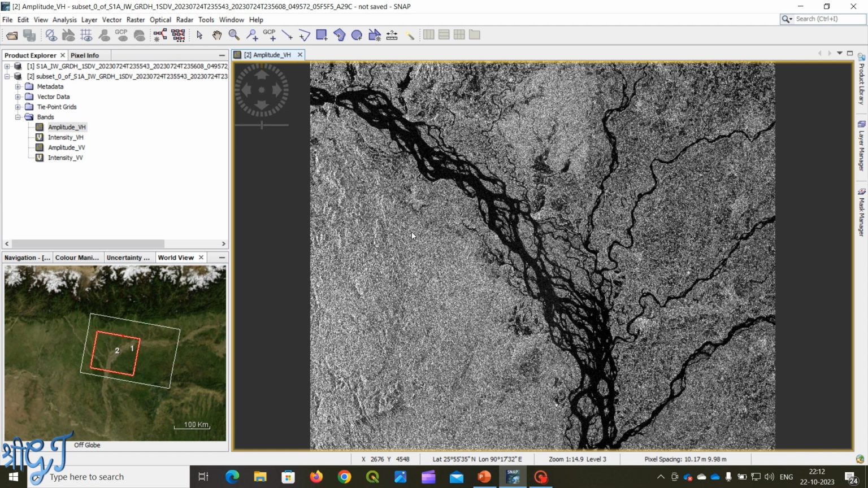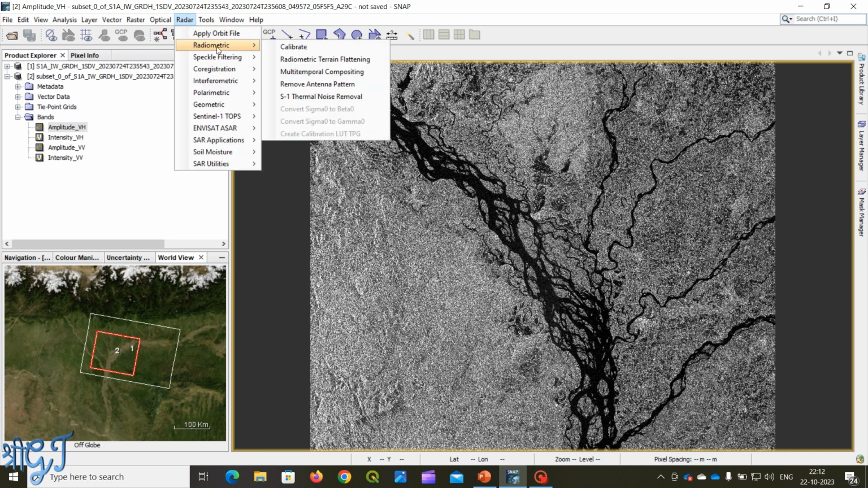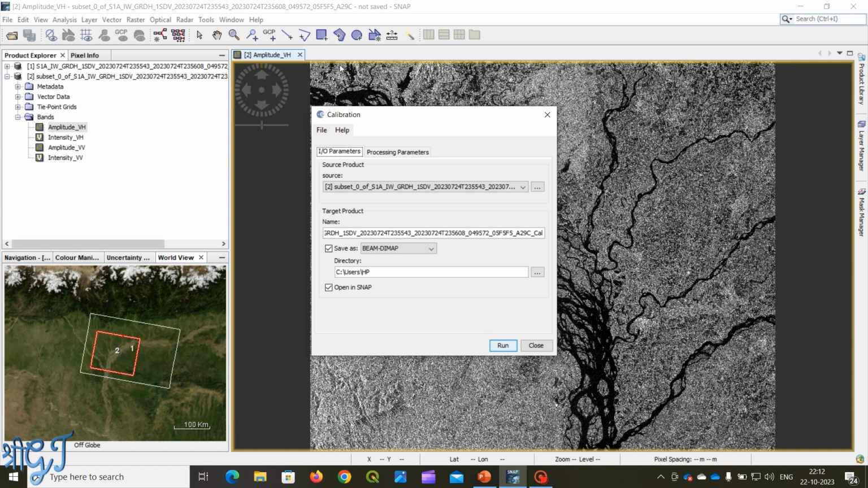To perform the radiometric calibration, we have to go to radar, then radiometric calibration, and click on calibrate. Set all the parameters as they are, and run.